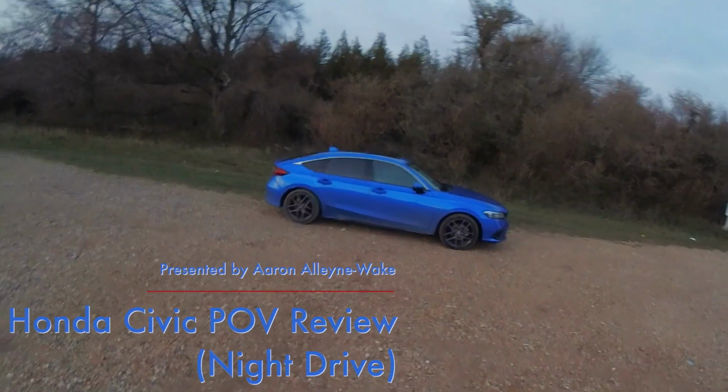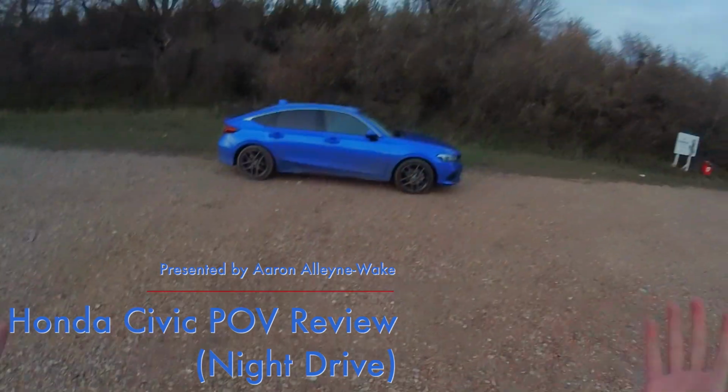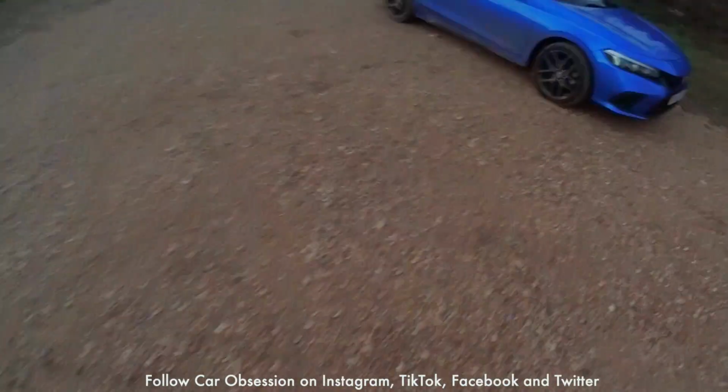Hello guys, welcome back to Car Obsession and welcome to another point of view review. As you can see, I'm joined by the brand new 11th generation Honda Civic. As you can also hopefully see, the daylight is fading. So without further ado, let's jump into the car and go for a drive before visibility has gone completely.